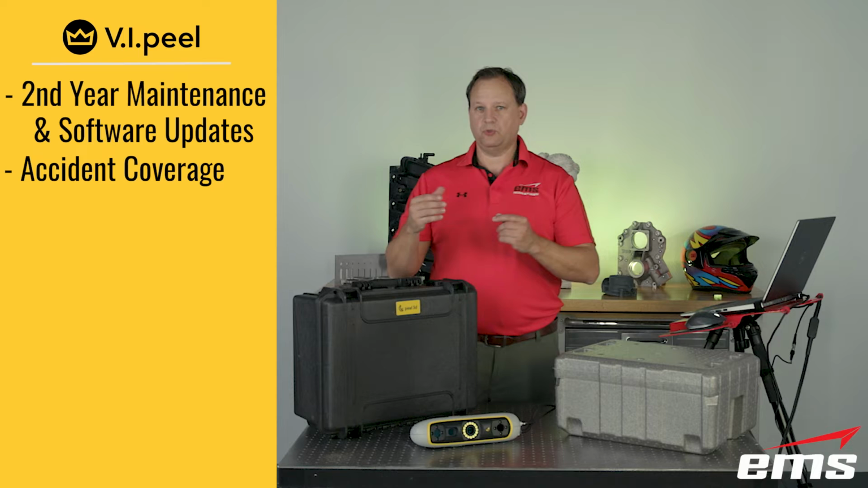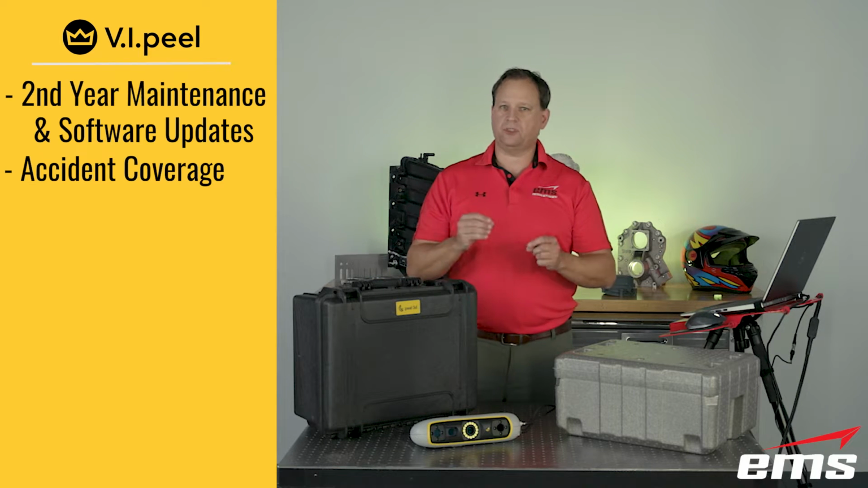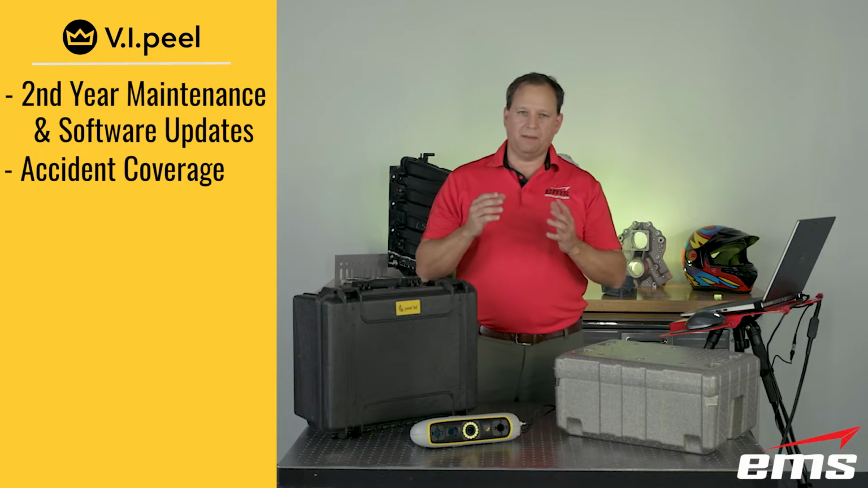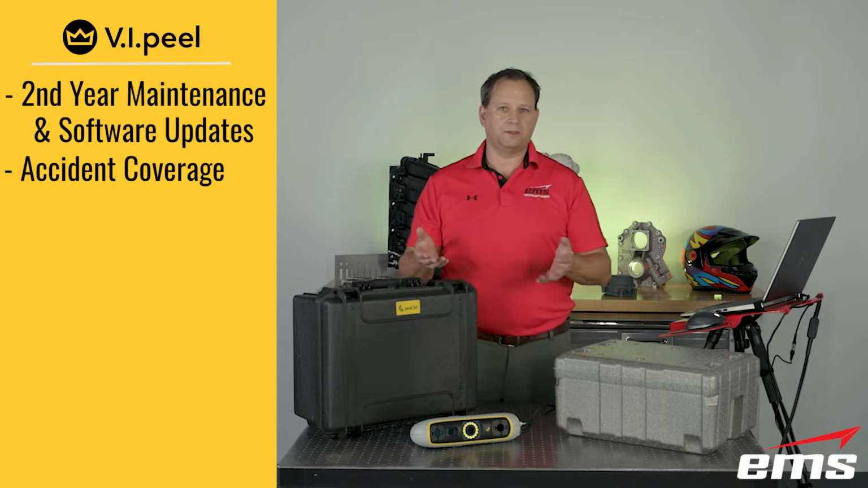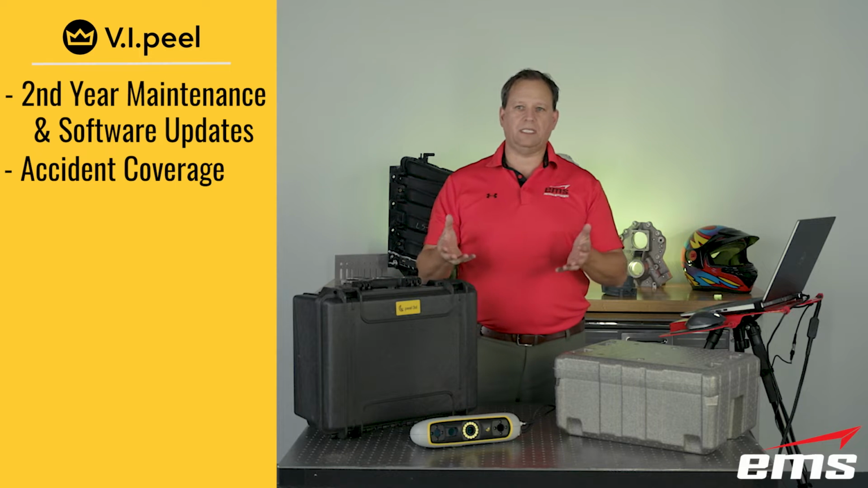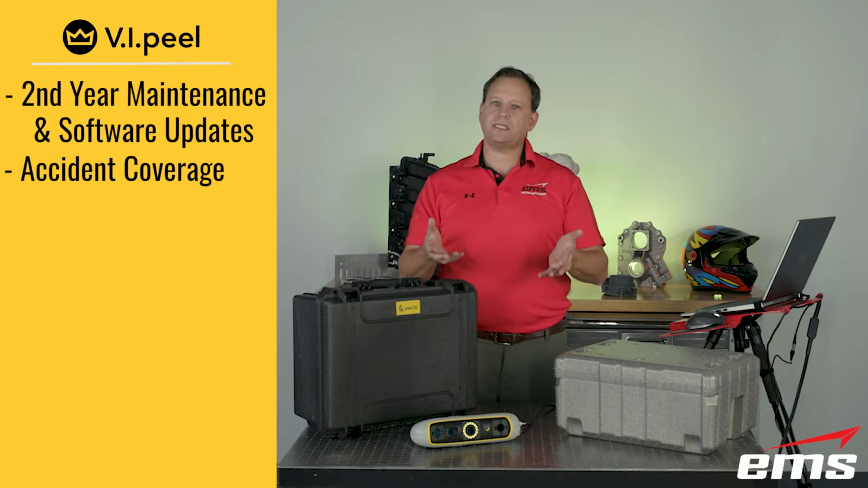Accident coverage means if you drop it and break it, they will repair it. Now, there's a $200 deductible, but most of the time that's probably going to be a lot cheaper than having to foot the whole bill to repair it. So that's a nice feature to have. You also get discounts on targets and accessories.